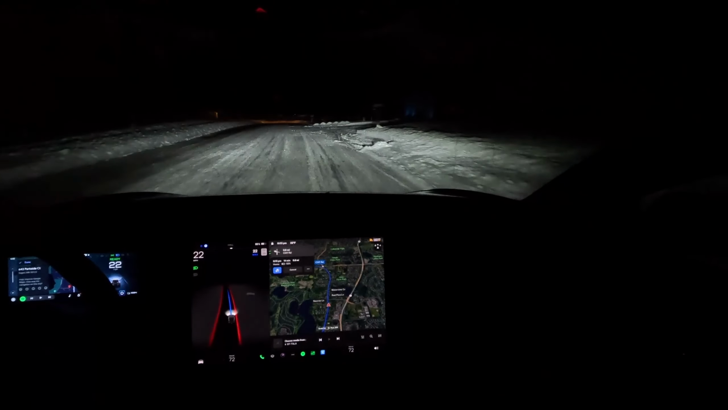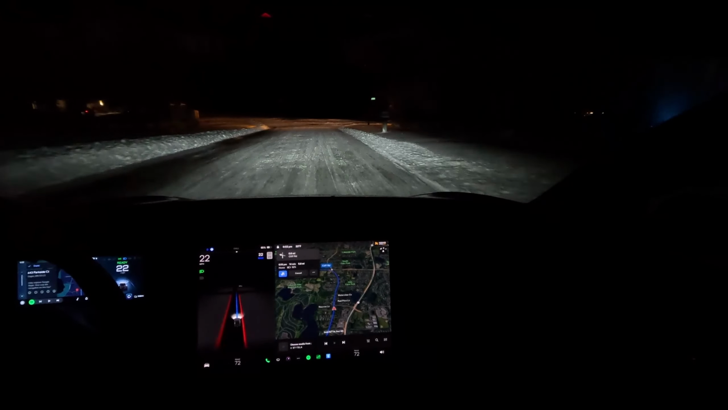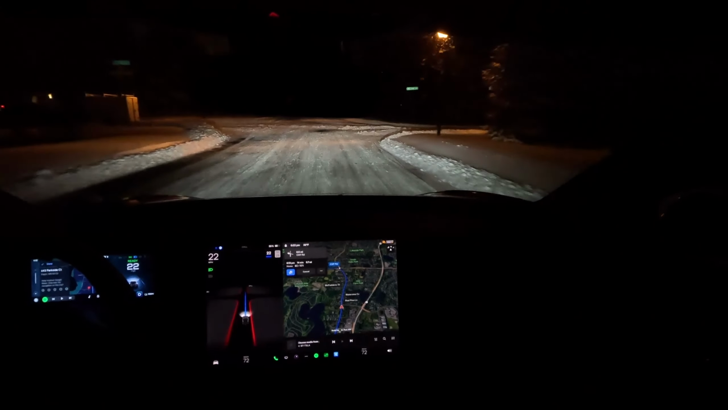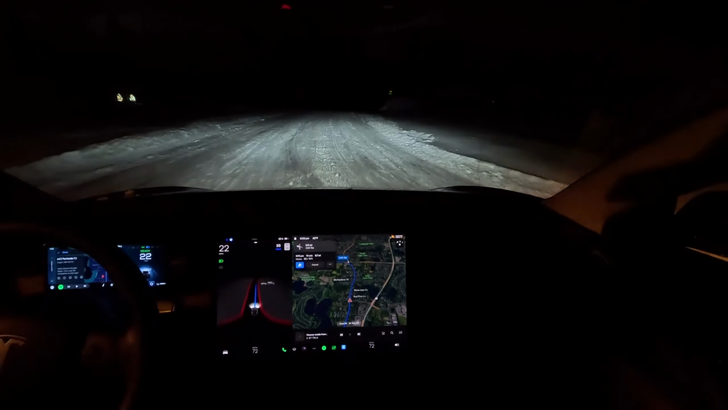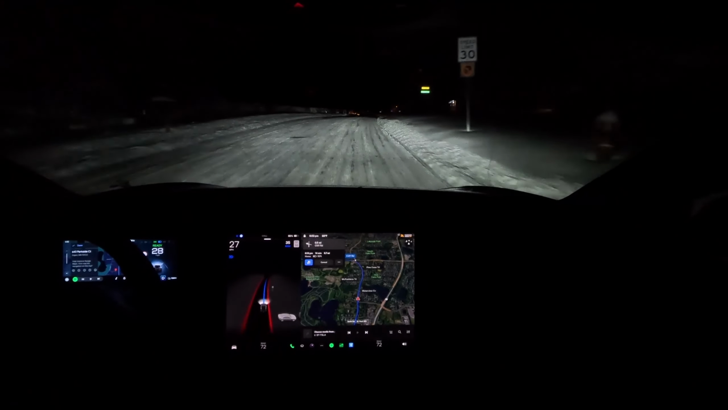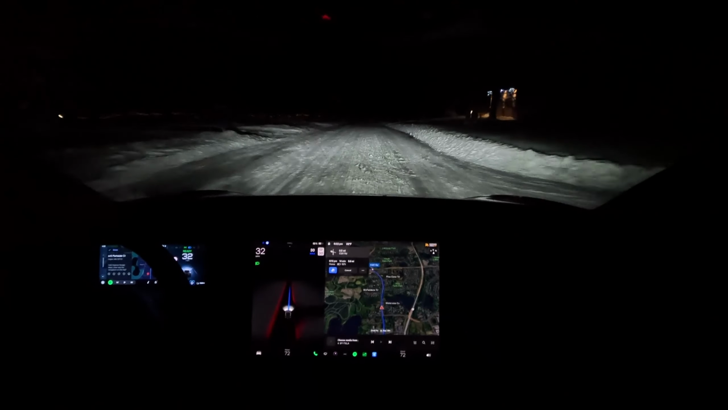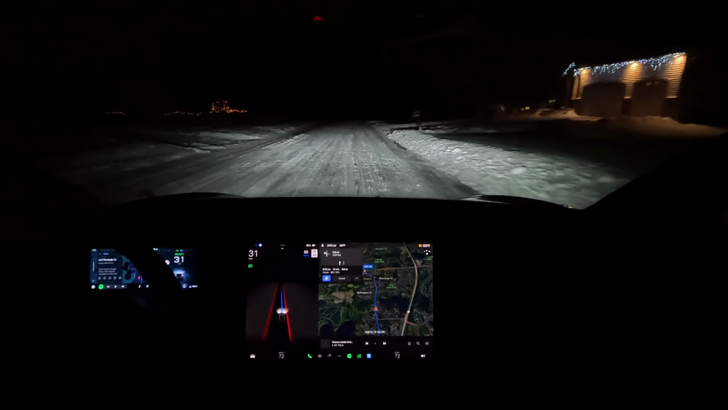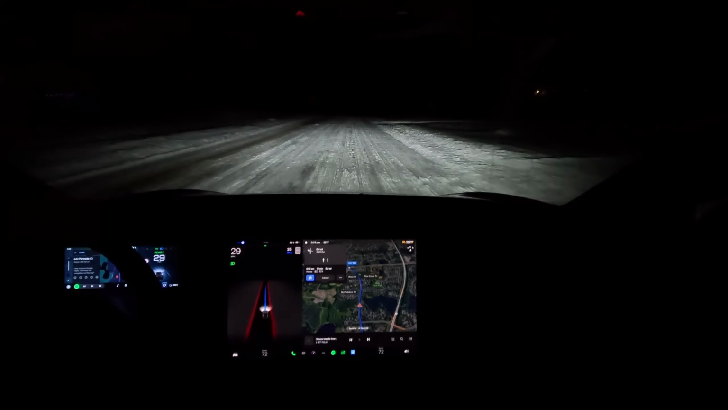Still some snow on the ground, but in these neighborhoods it seems like they plowed it a bit, so we should be all right. I wonder if the car would slow down for like a snowbank. You know, sometimes when they plow the roads, they leave like a snowbank in the middle of the road. Turn up the high beam, so we're going fast now. Speed limit went up to 30, so it just went up to 35. Bring it back down to 25.